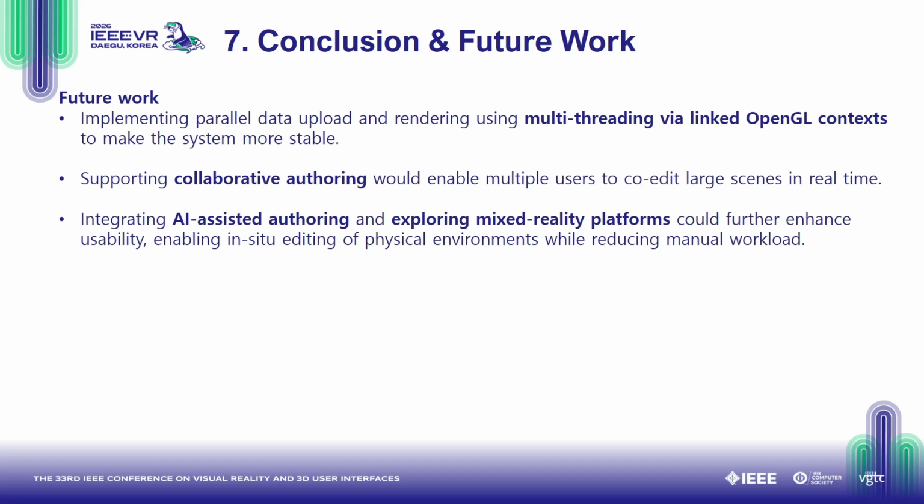In future work, we see several promising directions. First, implementing parallel data upload and rendering using multi-threading via linked OpenGL contexts to make the system more stable. Second, supporting collaborative authoring. Third, integrating AI-assisted authoring and exploring mixed reality platforms.